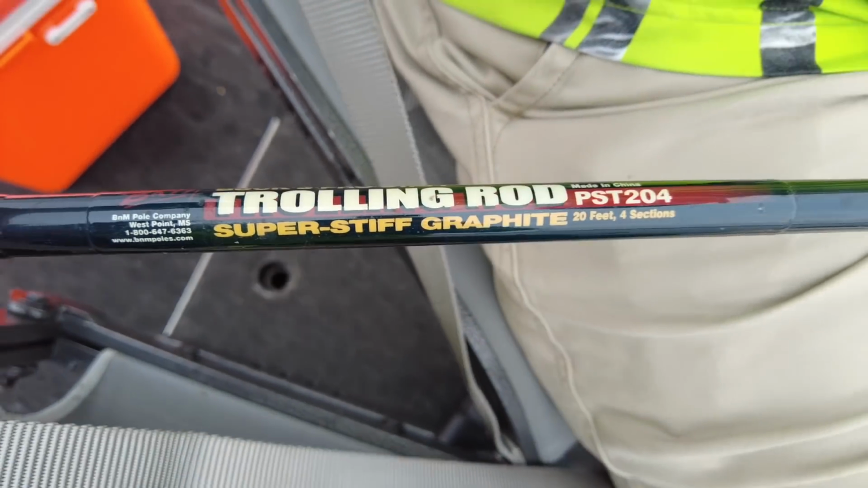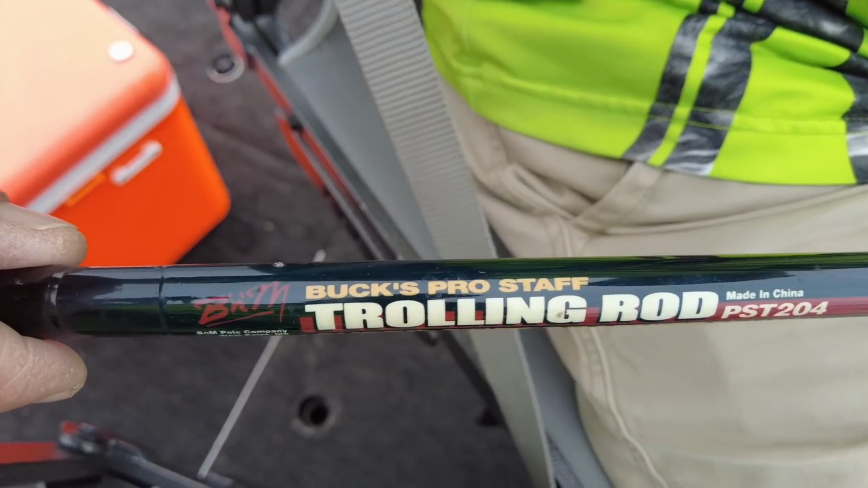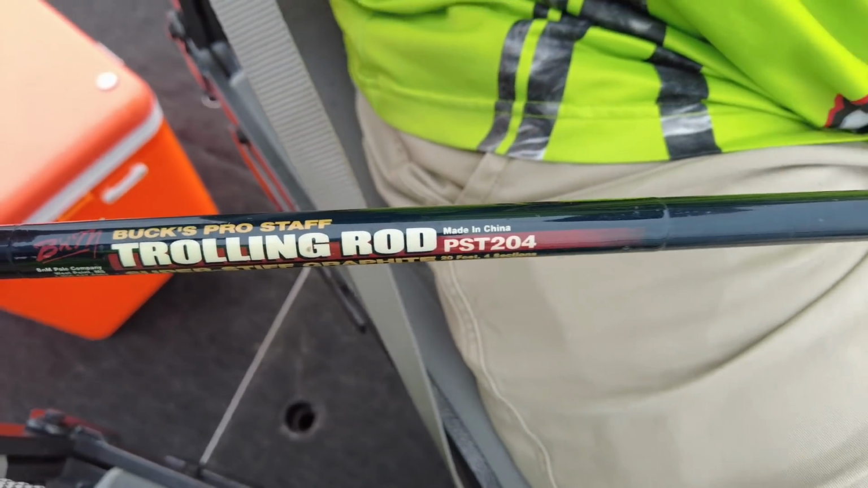I kind of like it in the wind because it's stiff. When you pick it up and first start using it, you think, hey, this pole's heavy. After two or three trips, you don't think about it no more.